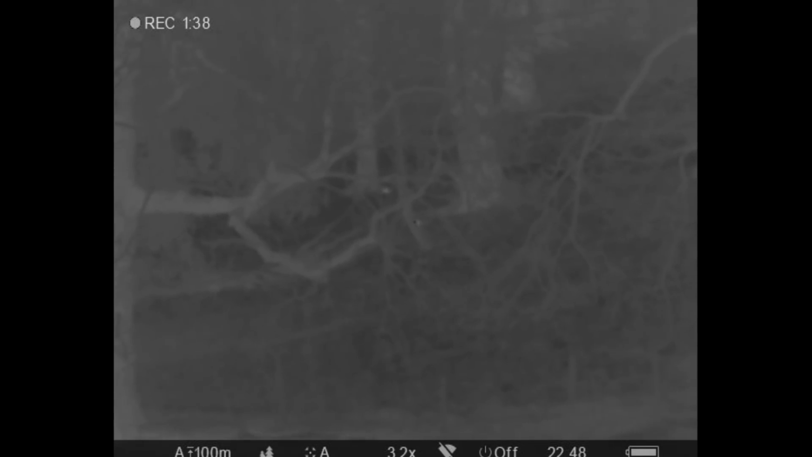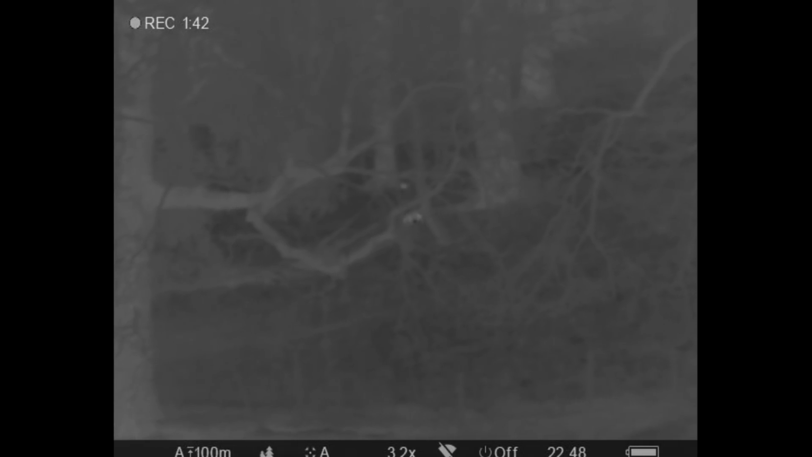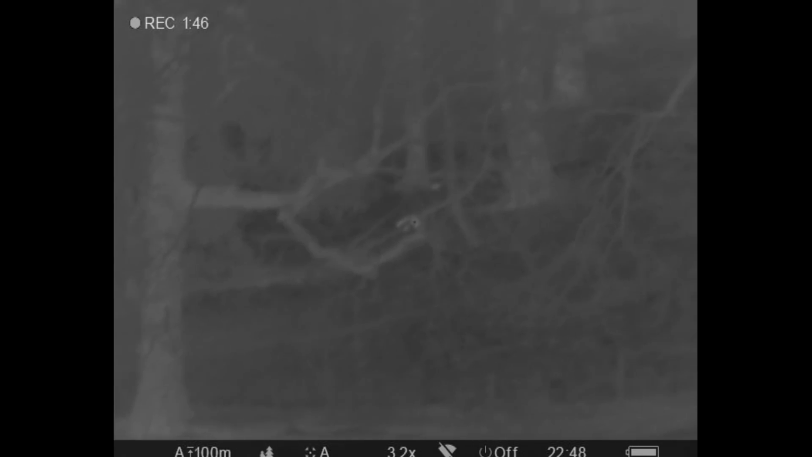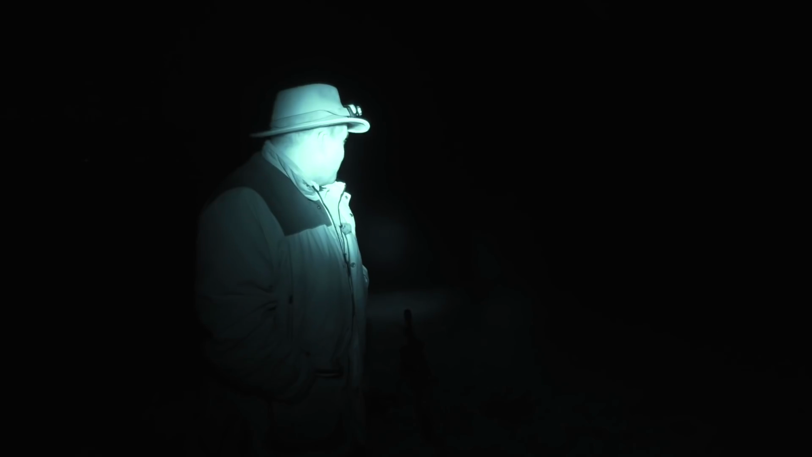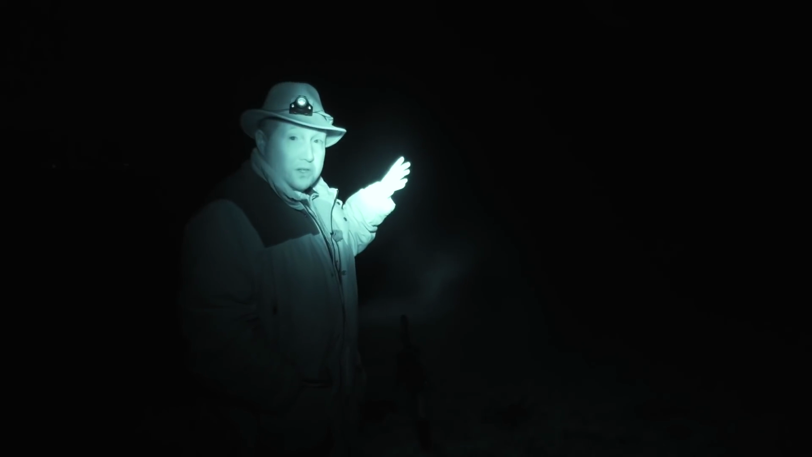What was I saying? That one had obviously read the script and knew what he was doing. That fox was walking down with a limp, so obviously I felt a little bit of empathy for it. So he started heading down, and again, that was my fault. I just put that cooler a little bit too close to the wood, and he was perfectly within range, but unfortunately there was just too much scrub in the way. There were a few branches, and it just wasn't worth taking that shot.